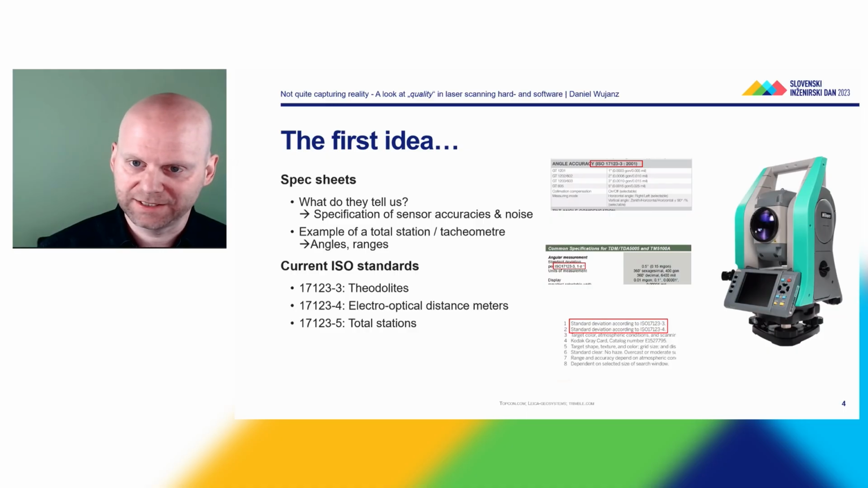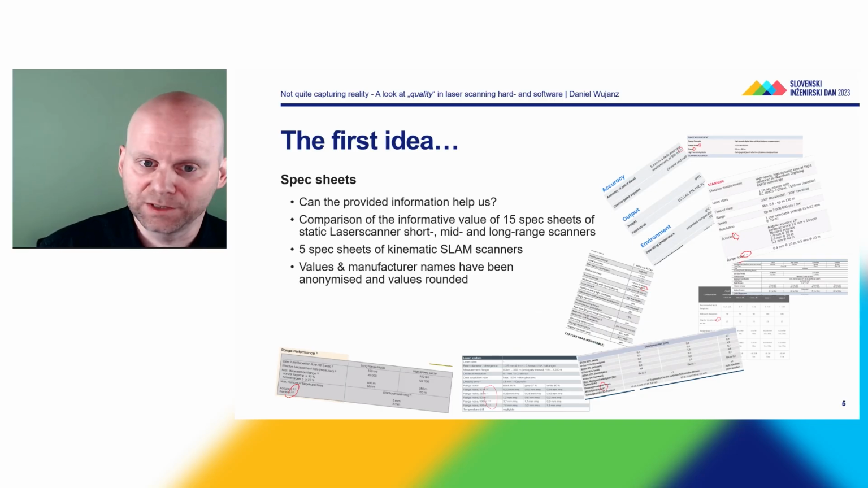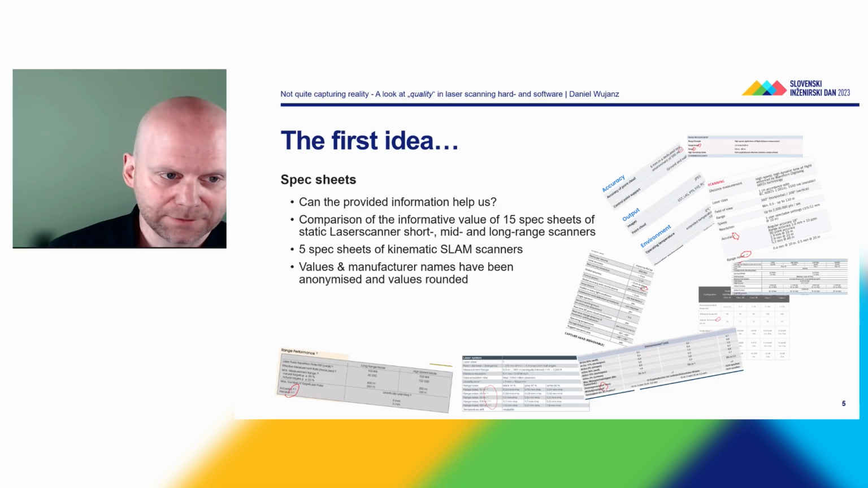If we now look at laser scanning, the situation is slightly different. First of all, laser scanning has been on the market for about 20 years, but still, the instruments are very different. You can have laser scanners with very different specifications and capabilities.